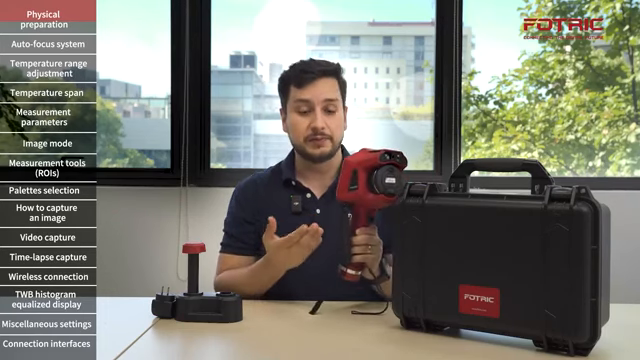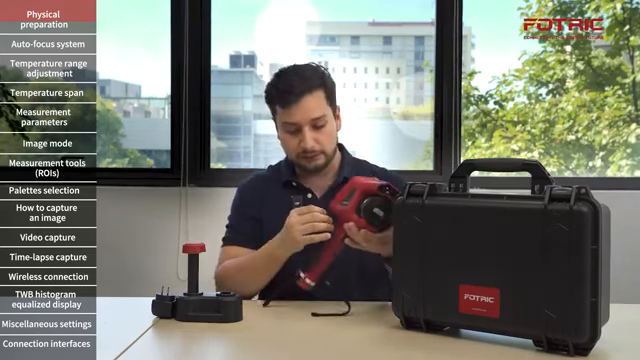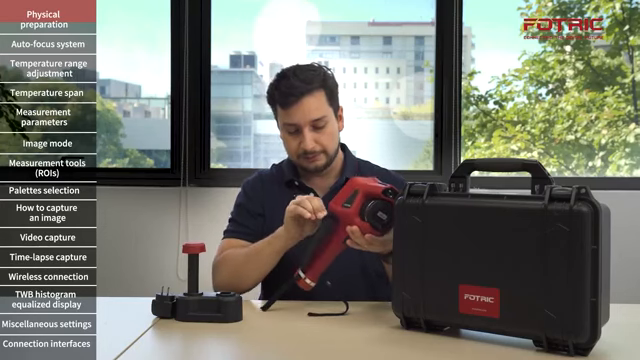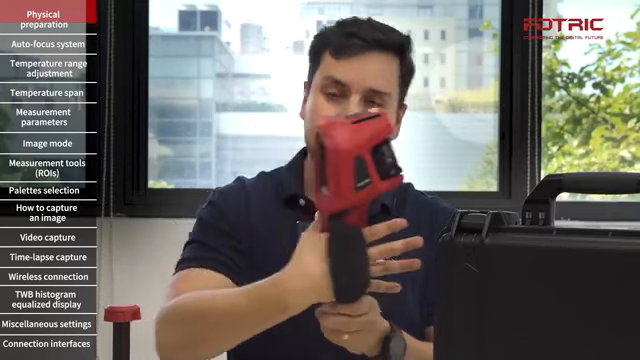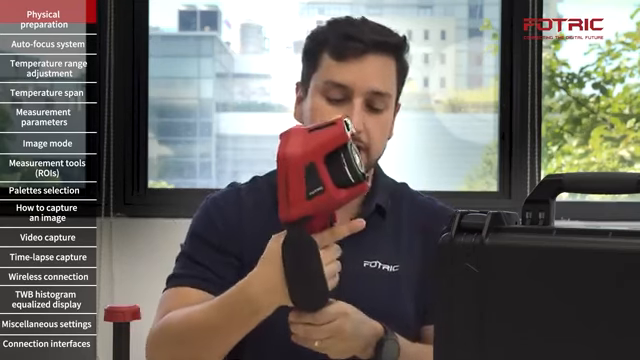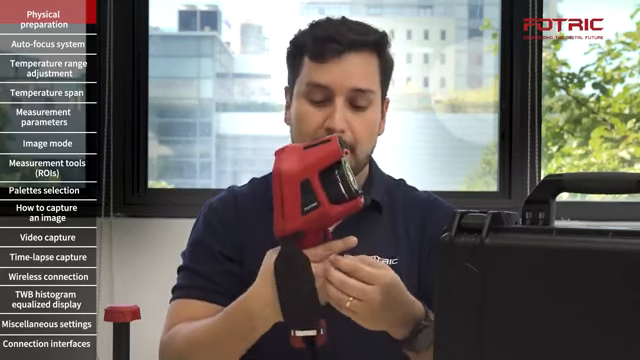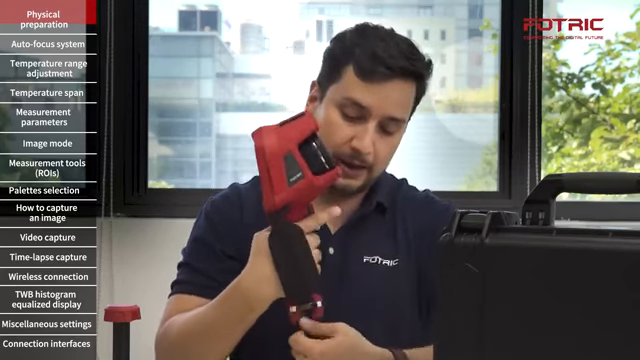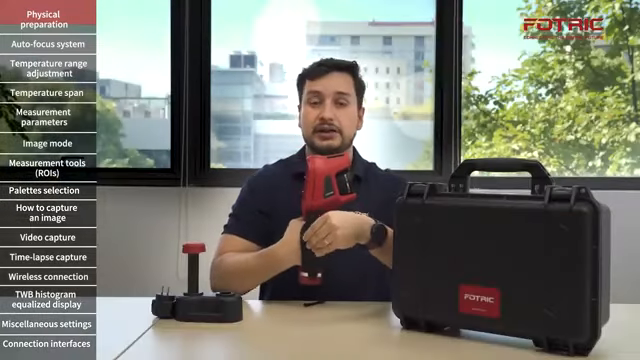And this part seems simple, is very important. I want to make sure to put the hand all the way through. Oops, I missed this little part, sorry. There you go, sorry about that. So I want to make sure that my hand goes all the way in until my thumb hits here. The knuckles are completely past the hand strap, and I want to tighten it up until it feels snug right there.